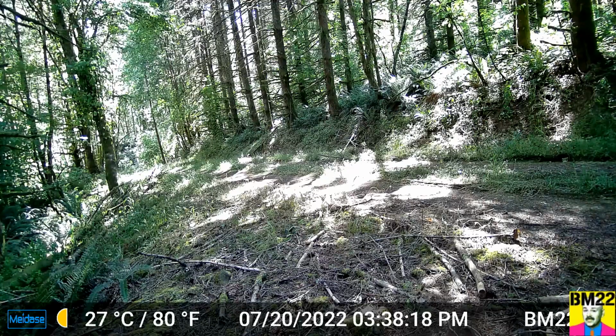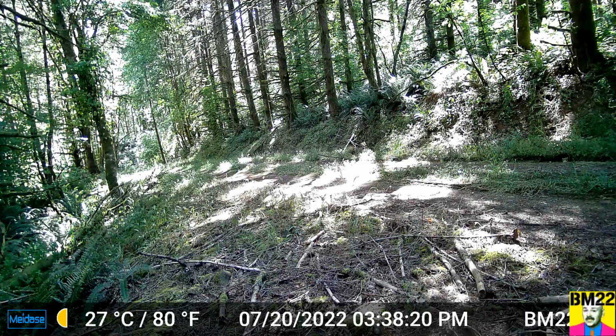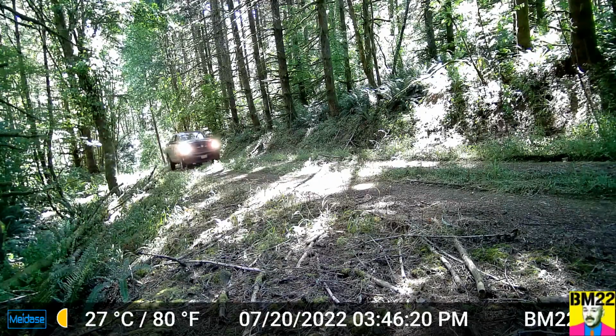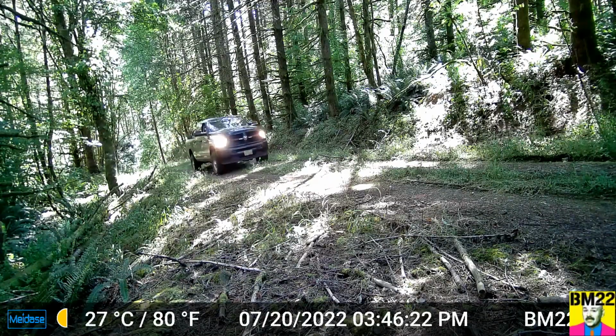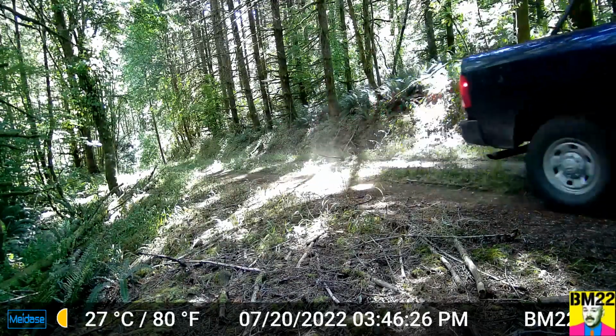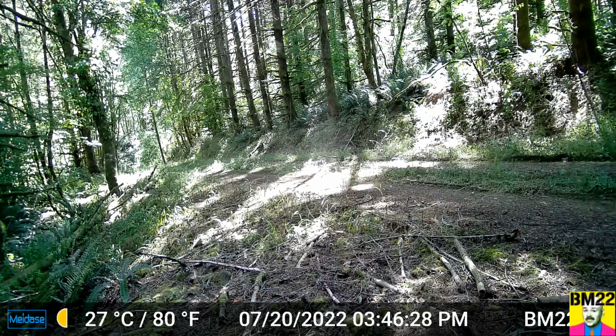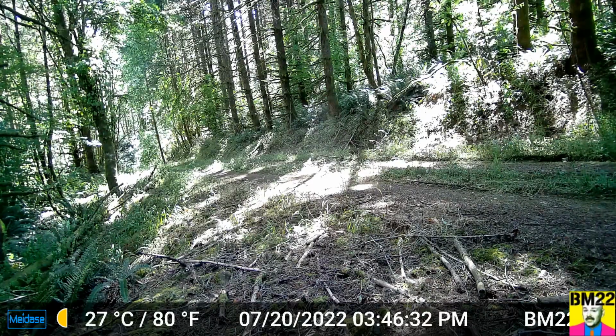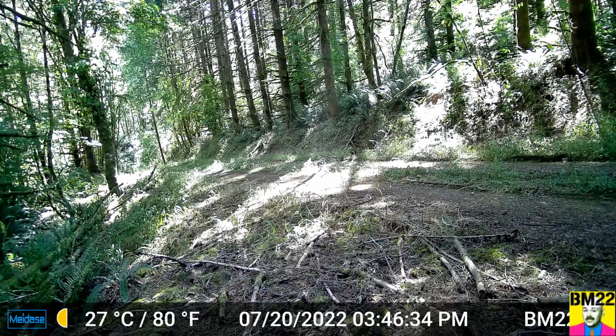We see people, walkers, hikers, joggers, hunters, and there are a lot of vehicles on these roads. Number one, it speaks to how well used these roads are for both people and animals, but also how close to civilization we are when we're showing the wide variety of animals here, not very far off the highway.